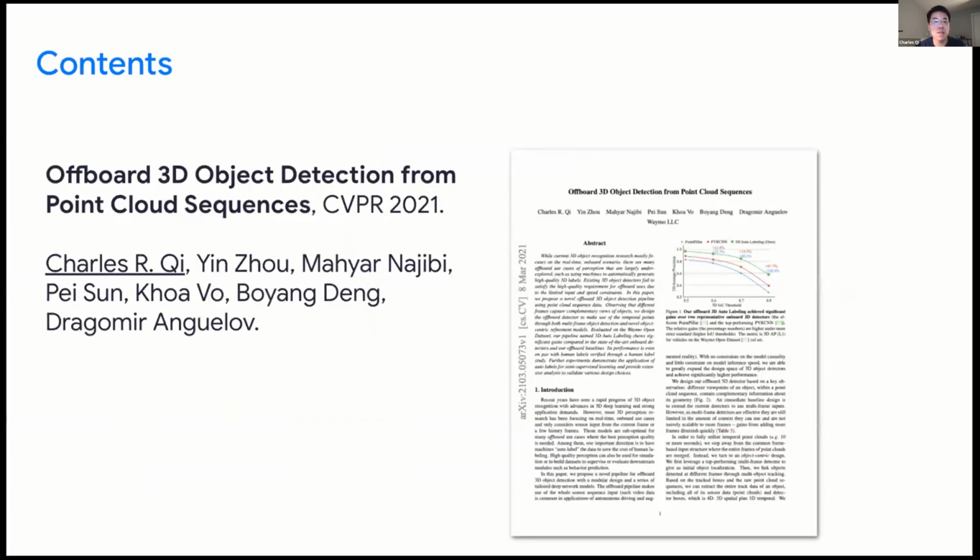Our recent work published in CVPR 2021 is one of the first steps towards building offboard perception, with a focus on 3D object detection. The paper is titled Offboard 3D Object Detection from Point Cloud Sequences, which is the work we did with my collaborators at Waymo.